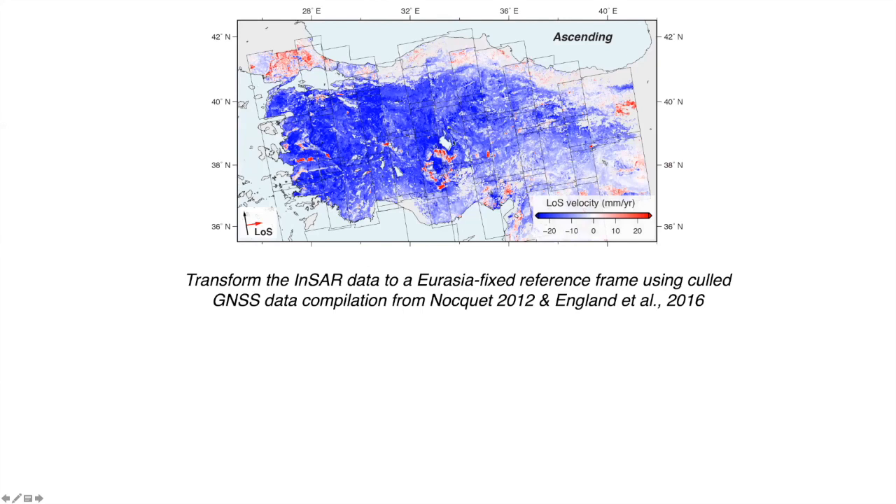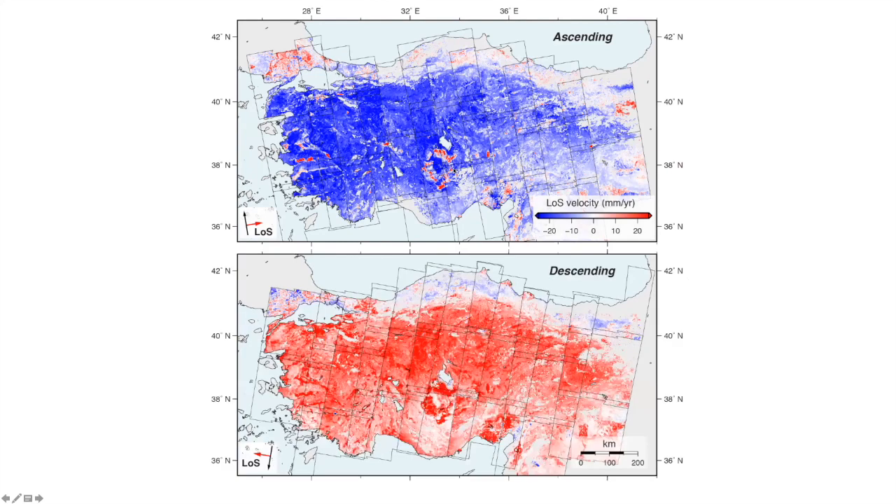Here's the map now of ascending data for all of Anatolia. And so these are the descending data. What you can see is that now we have nearly complete coverage, and you can also see this nice sharp transition in velocity associated with the North Anatolian Fault.